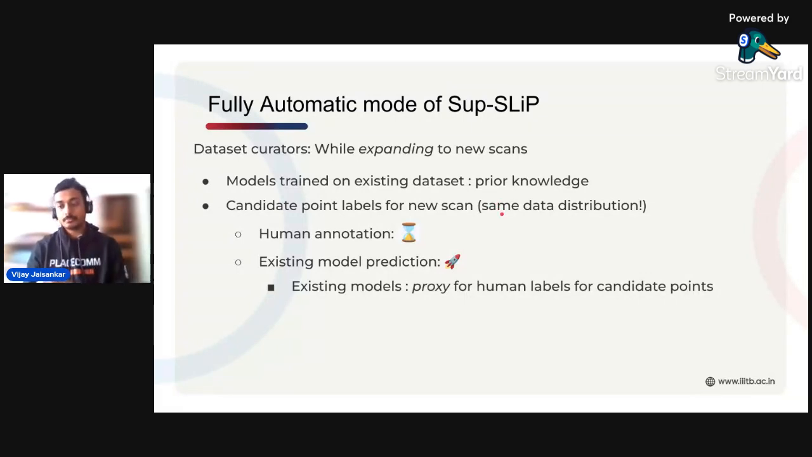Now, instead of human annotation for the candidate points, what we propose is using the existing model inference on this new unseen scan to generate the actual values. This is a lot faster, and this allows SuP-SLiP to be run in a fully automatic mode. And this is what we'll be pursuing for the rest of these slides.